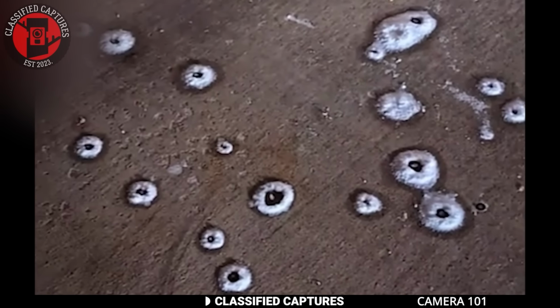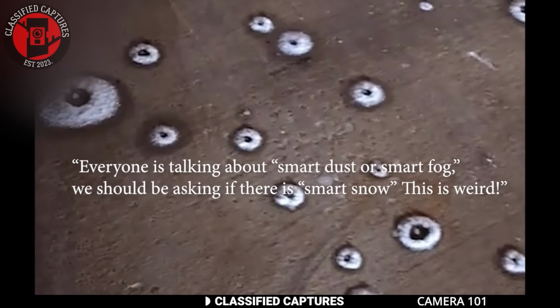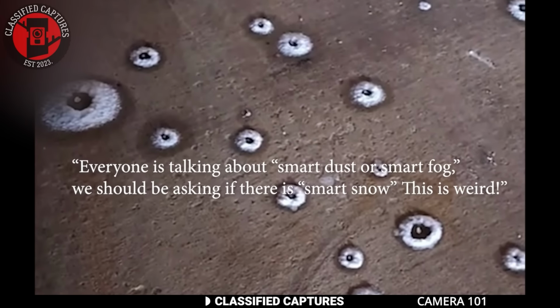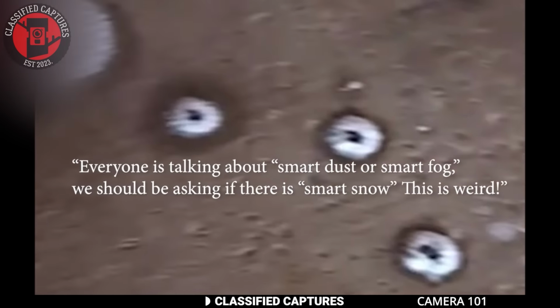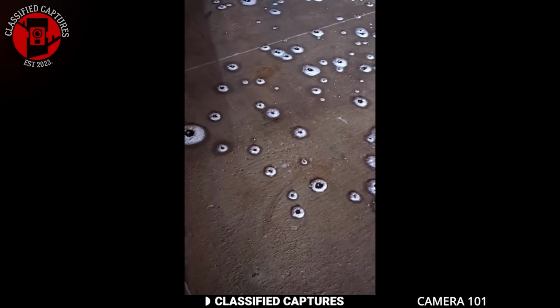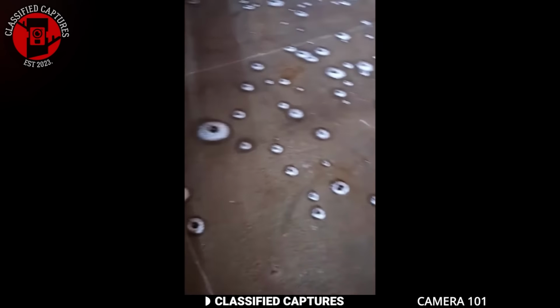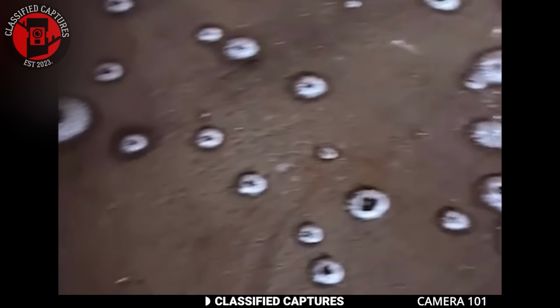One commentator on the post went like, "Everyone is talking about smart dust or smart fog. We should be asking if there is smart snow. This is weird." I must say I do agree with him. This is weird. Does any of you have any idea what might be going on here? Please share if you do, even if it's the logical and skeptical kind.